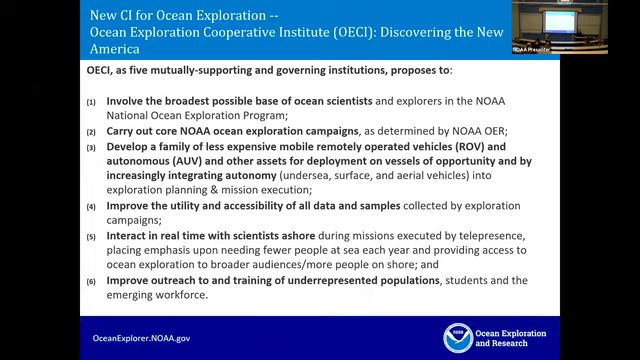So the goals are to involve the broadest possible base of ocean scientists and explorers in the ocean exploration program, to carry out ocean exploration campaigns as determined by OER, develop a family of less expensive mobile ROVs and AUVs and other assets that can be deployed off of vessels of opportunity operating in the global sphere, thus increasingly integrating autonomy and really increasing the pace of ocean mapping.